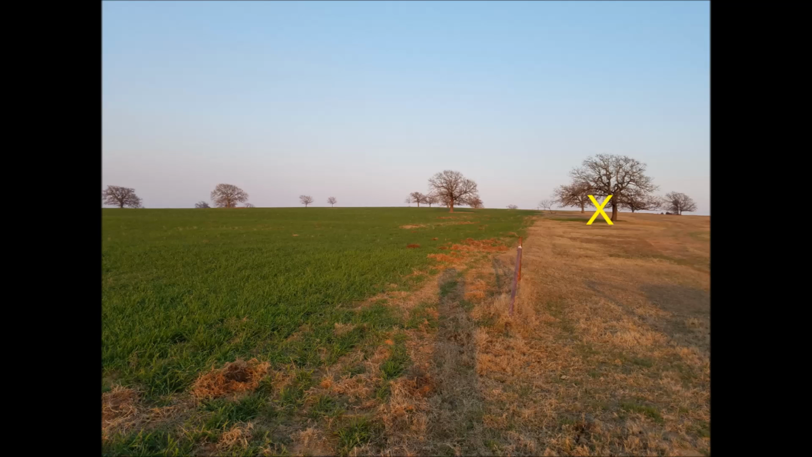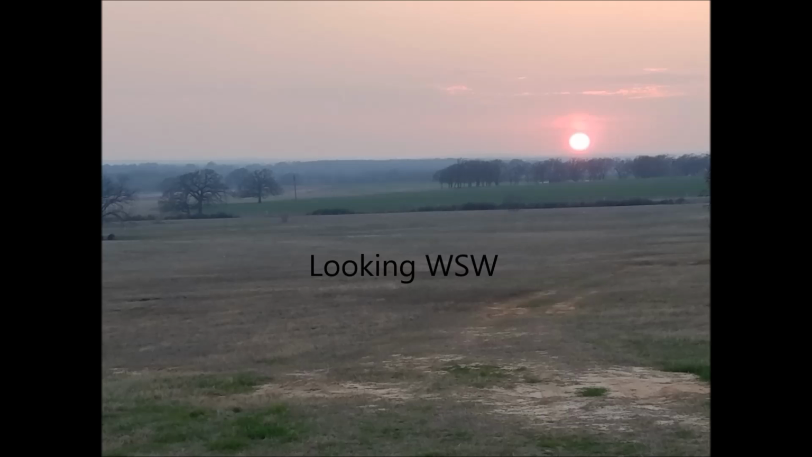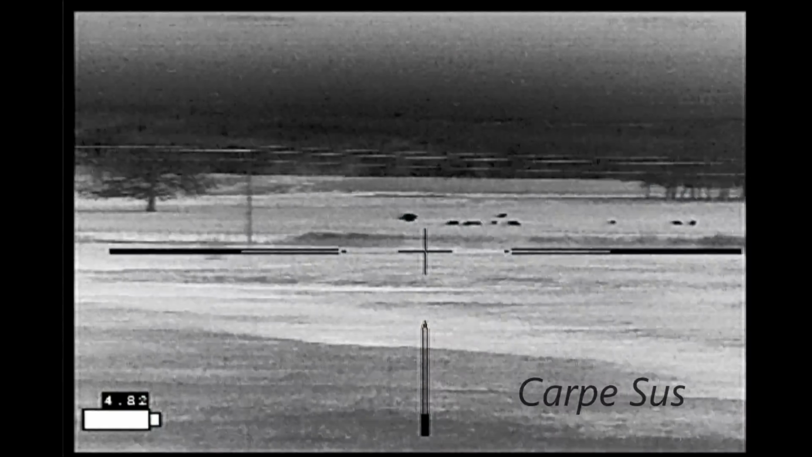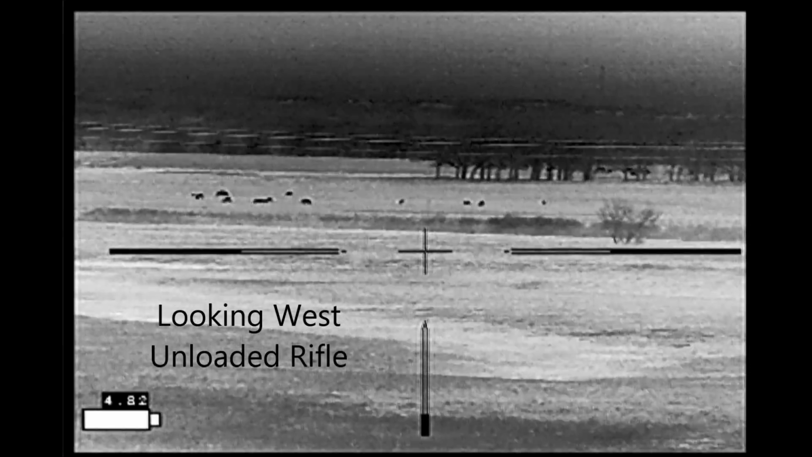areas of the property, and as it turns out, not too far away from the deer that you saw in the opening. So I did a short walk around before dark, came back, sat in the truck, watched the sun go down, did a walk around after dark, came back to the truck, got set up, and noted some hogs across the road on the neighbor's property. I've seen hogs here before.